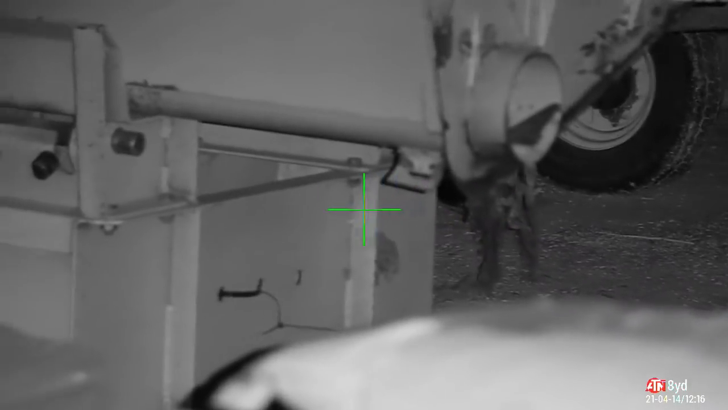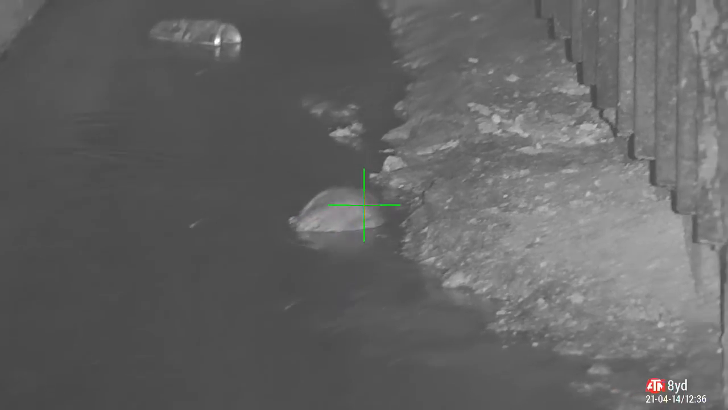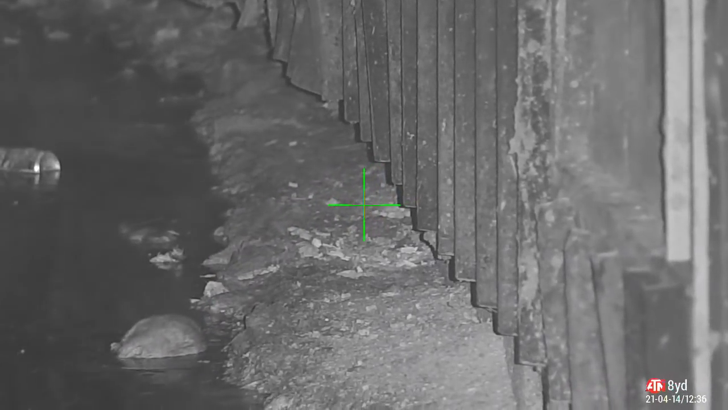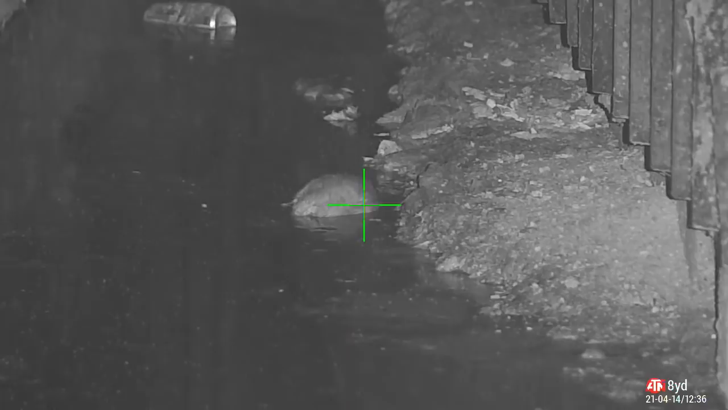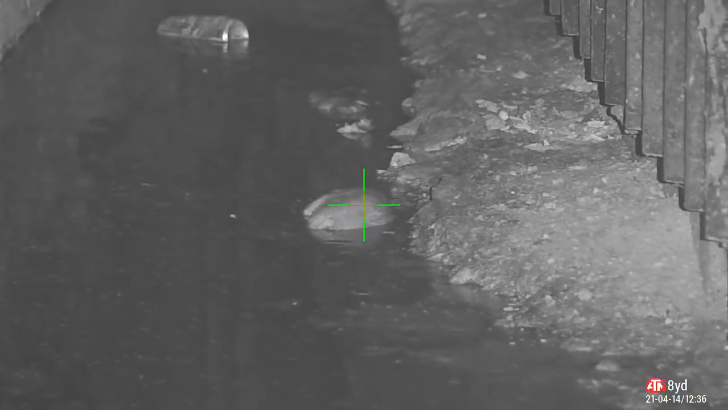This is the back of the grain store. Now the farmer's got a lot of machinery in here, which is a bit frustrating, so I can't always get a clean shot down. But unfortunately he needs somewhere to store his gear in the bad weather, so I'll keep coming back and checking. Can't believe I didn't hit record on this shot. Smacked him straight through the eyes. I punched his brain straight through his bumhole. Dead. No arguing. Tumbled down at the water. Good night.